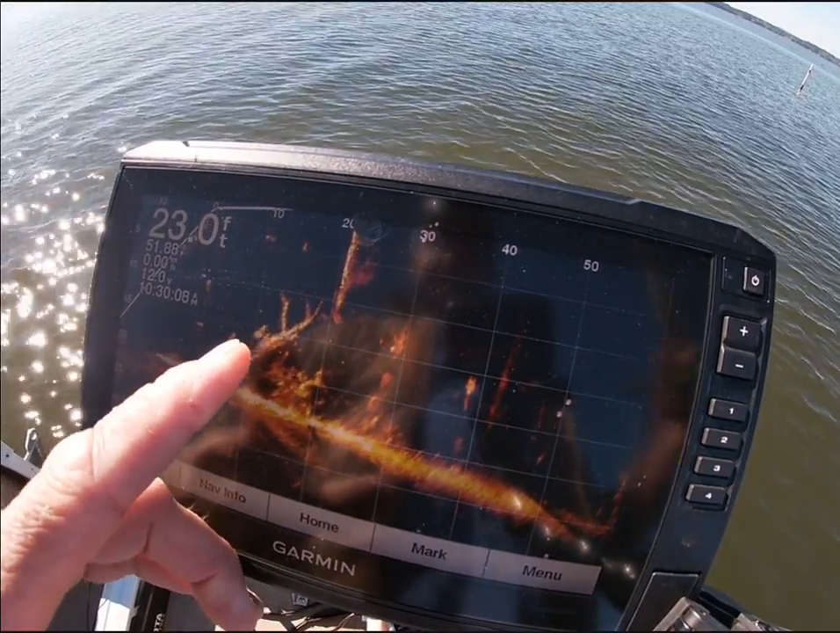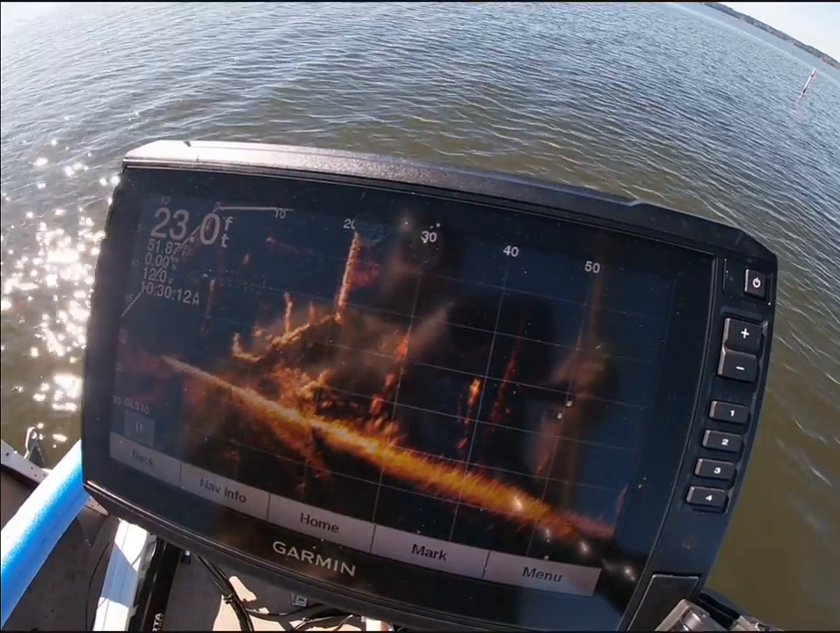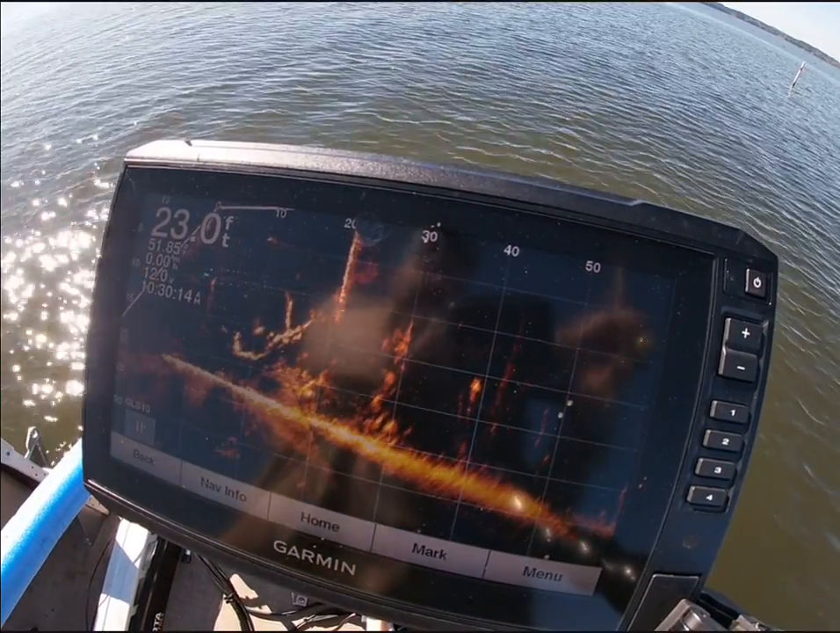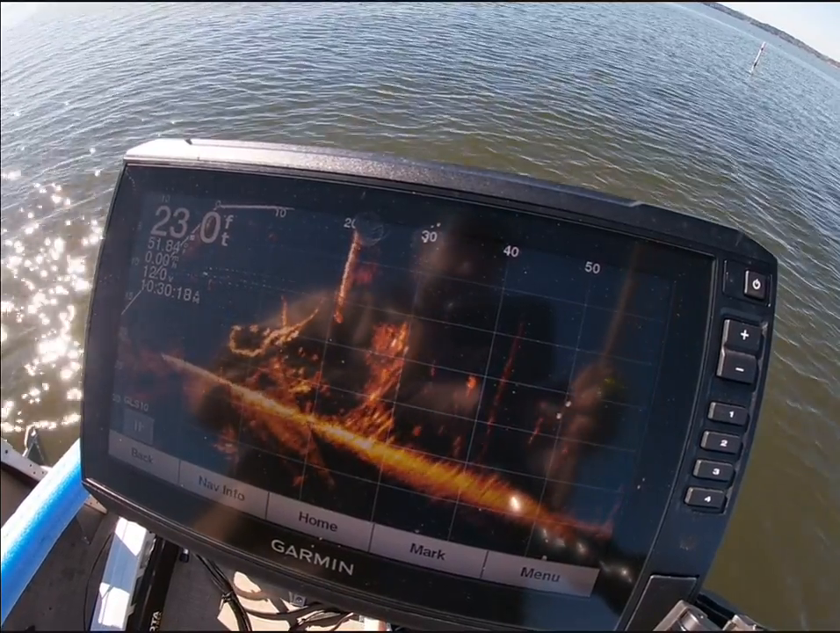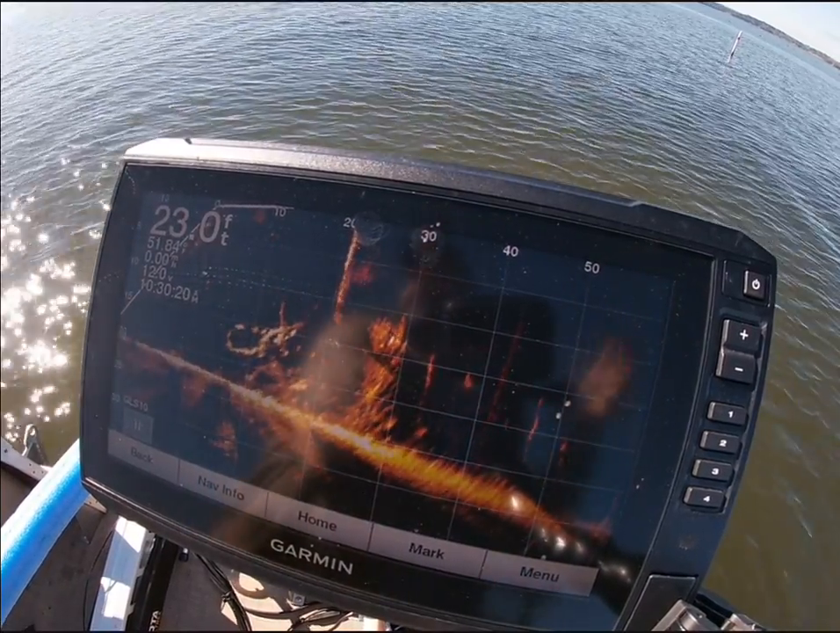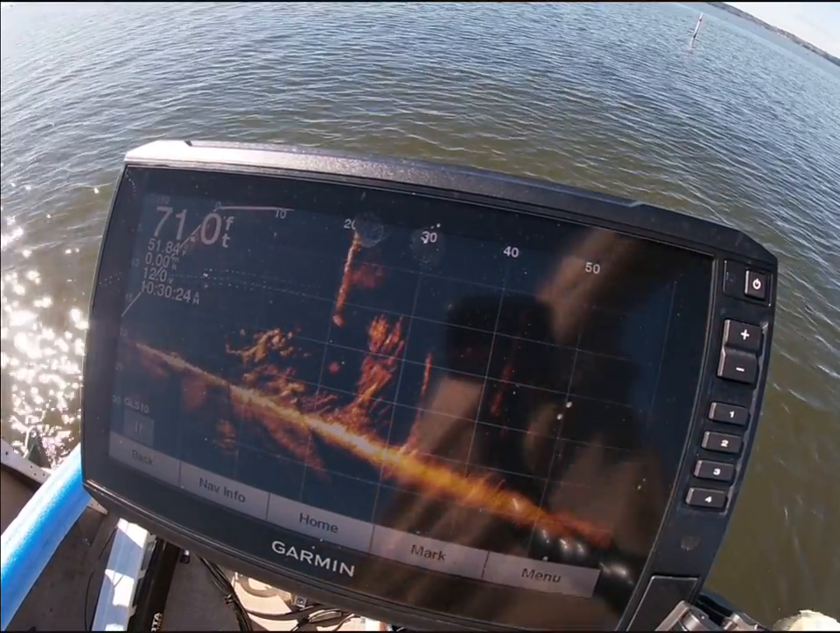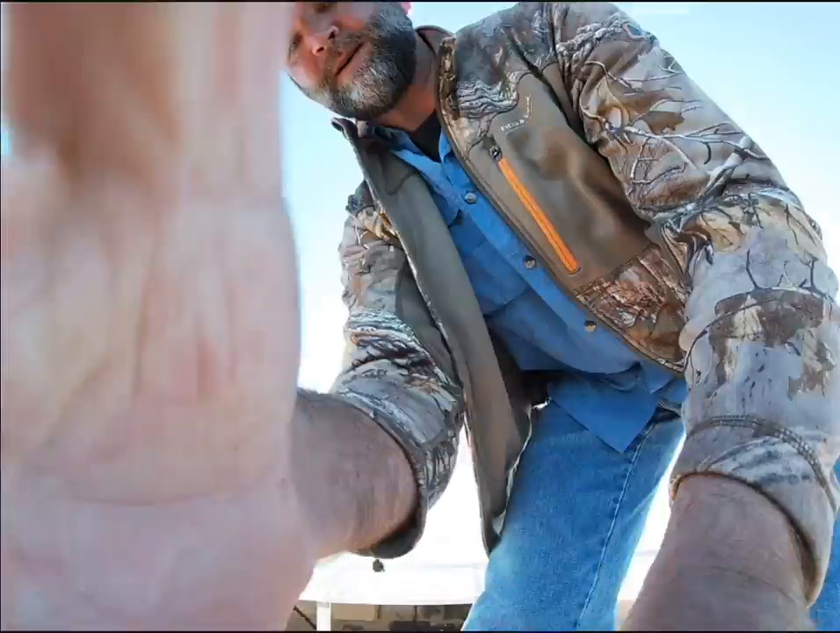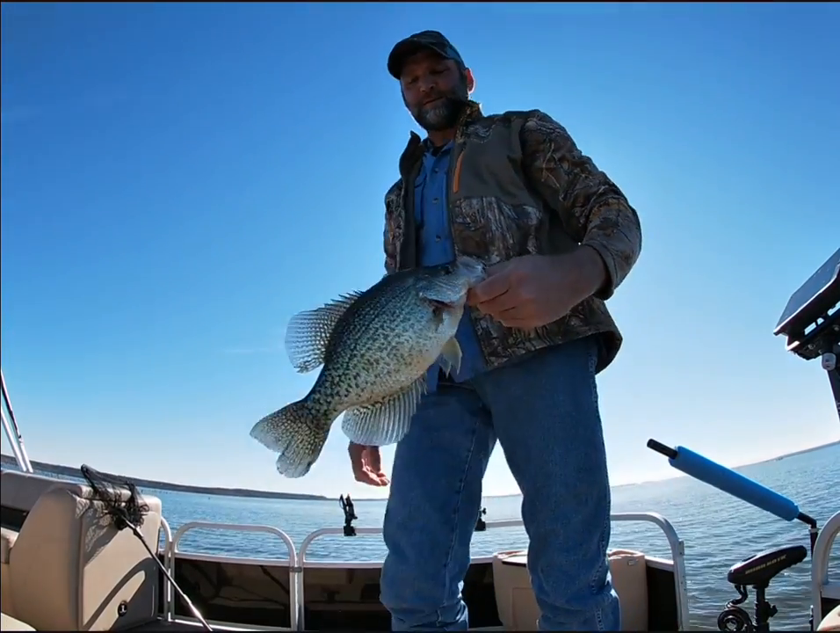Got one chasing me. Oh, there he is right there. That's my fish right there. There he goes right there. I had to pitch in on that several times, and a nice fish too. Really nice. Okay, that's a beautiful, really nice fish.